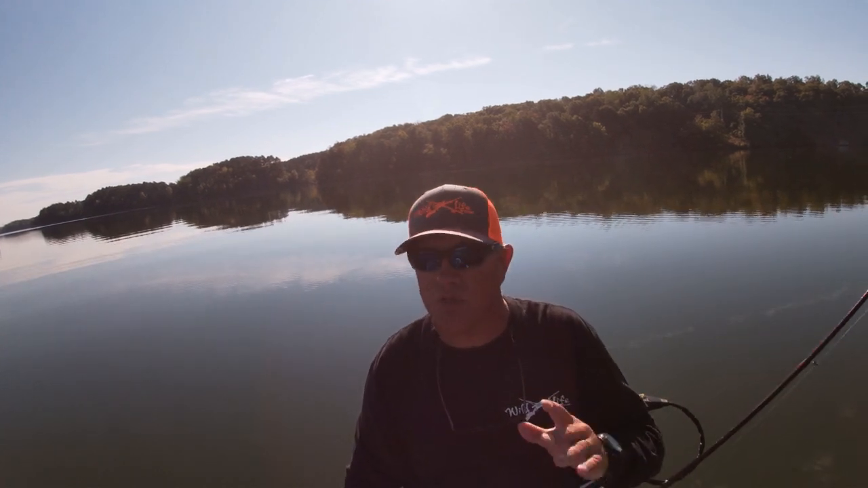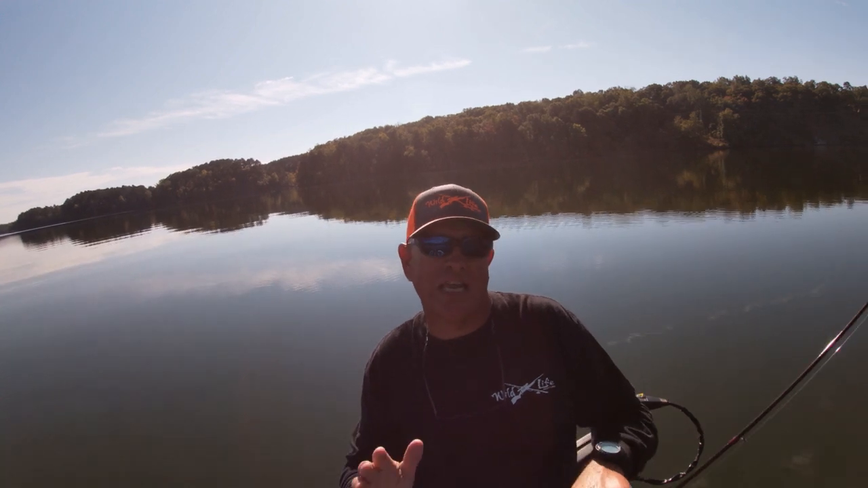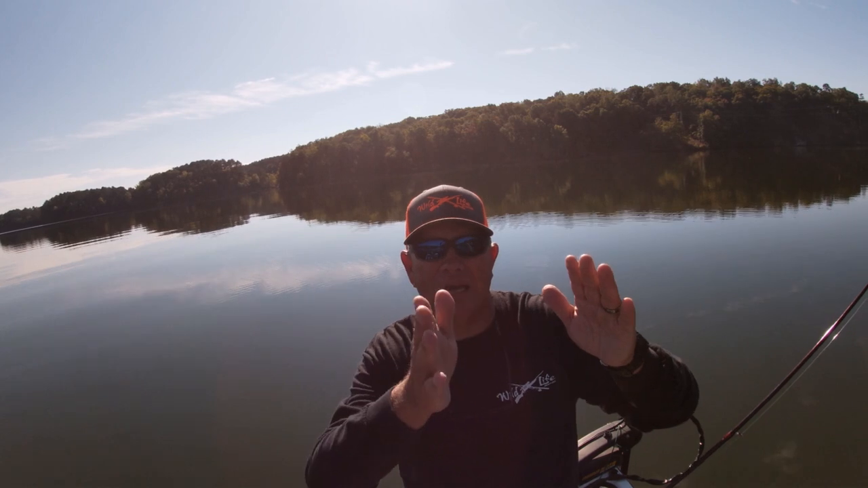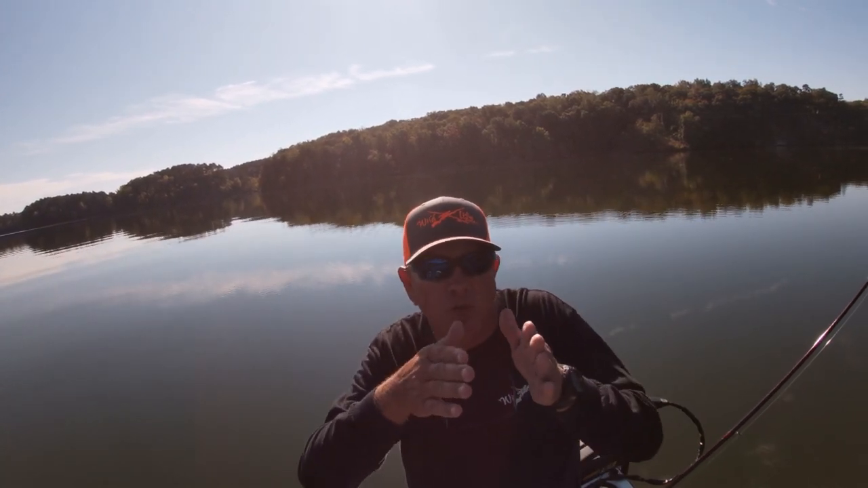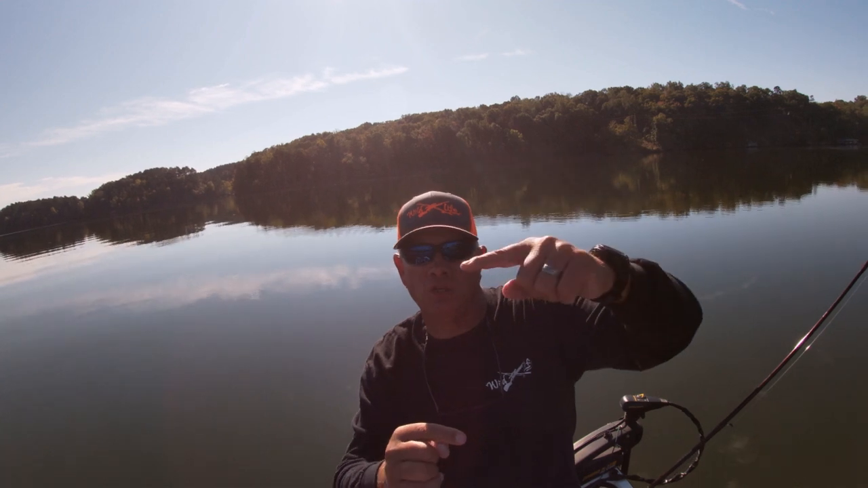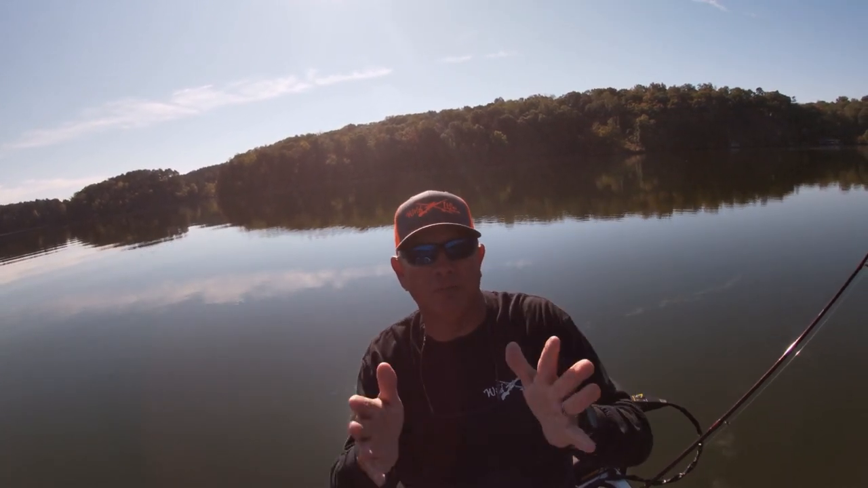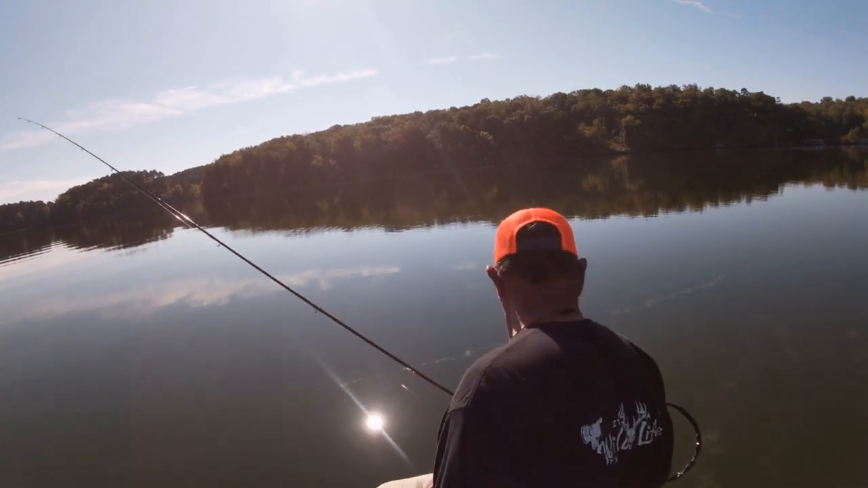Now when I'm dropping a split shot down, I prefer to have the split shot at least 18 inches from the lure, and that allows the lure a little extra line so it can move in the current. Like as a fish comes into it and swipes at it, that lure will swing out and swing back. If you have your weight closer, it doesn't have quite the freedom, if you know what I mean. So let's drop this down here and see what we can catch.